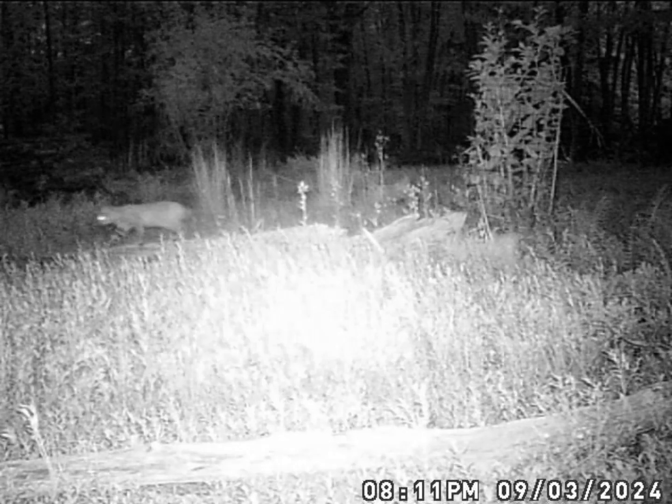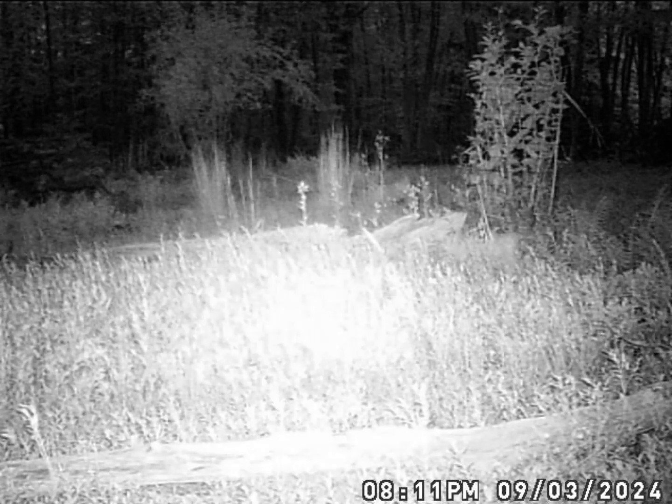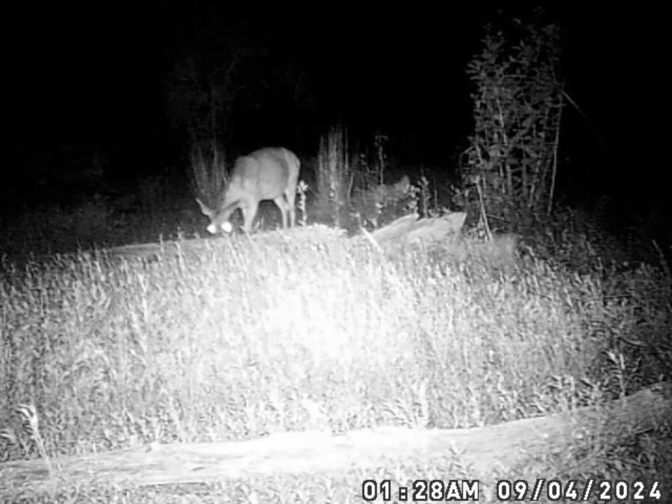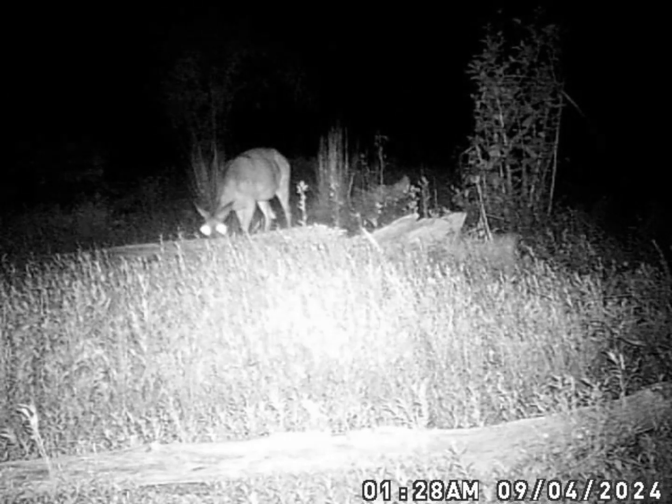And there's one of the bobcats. And then back down through goes one of them. There's another deer in there feeding.